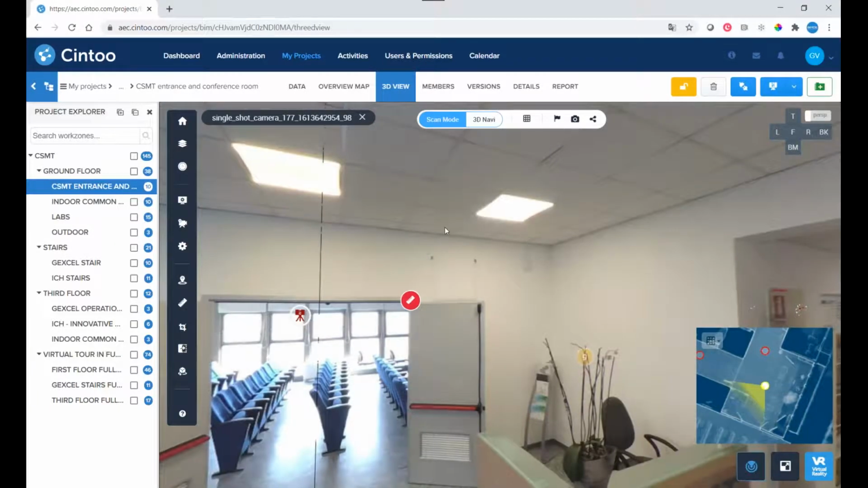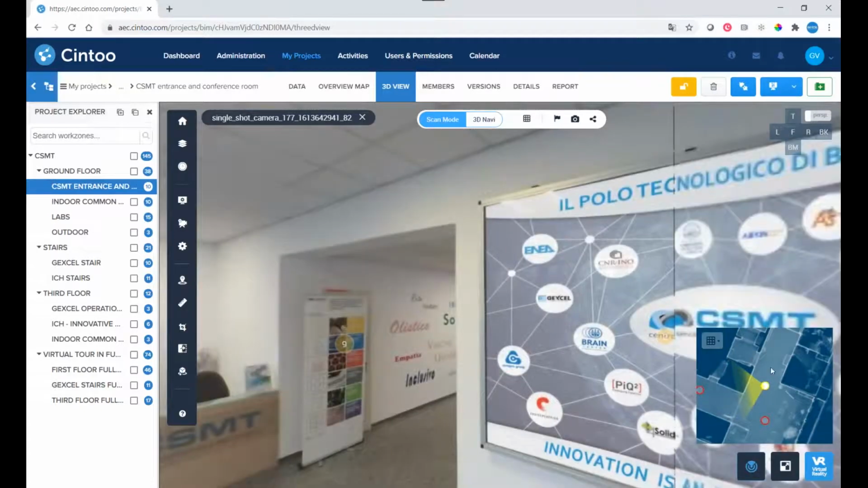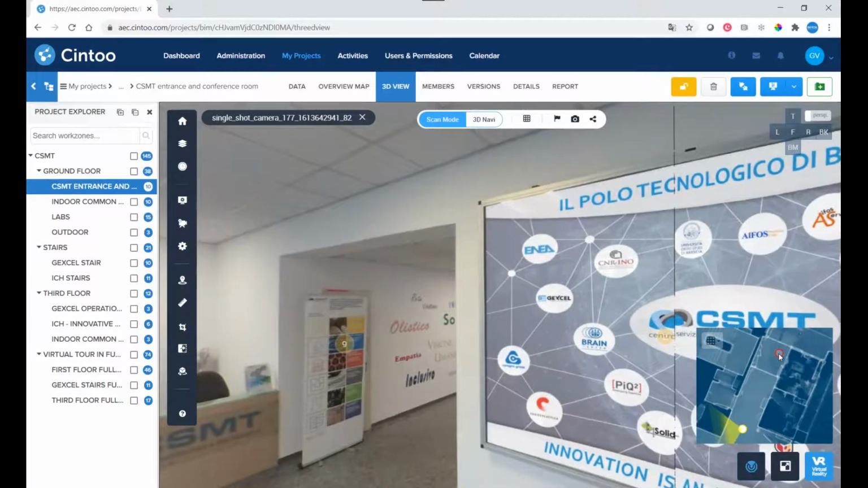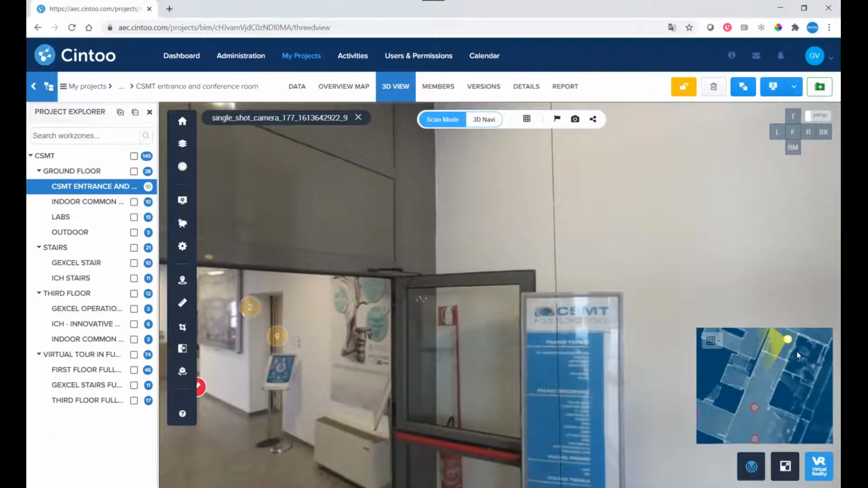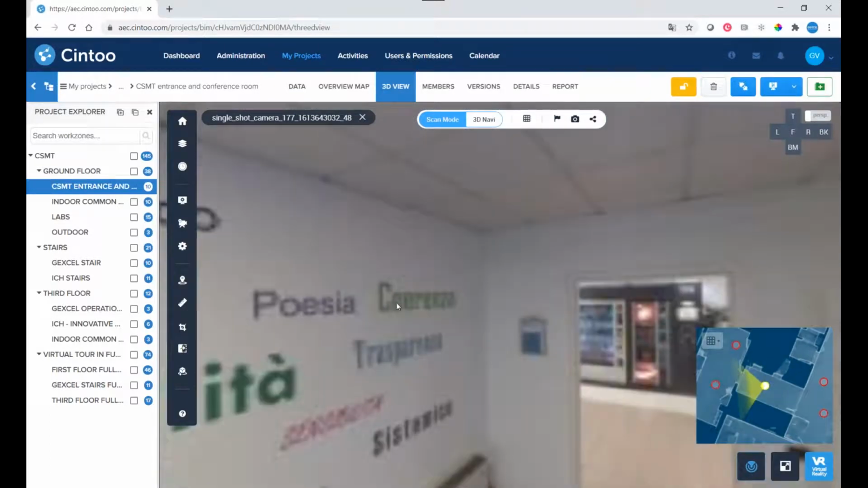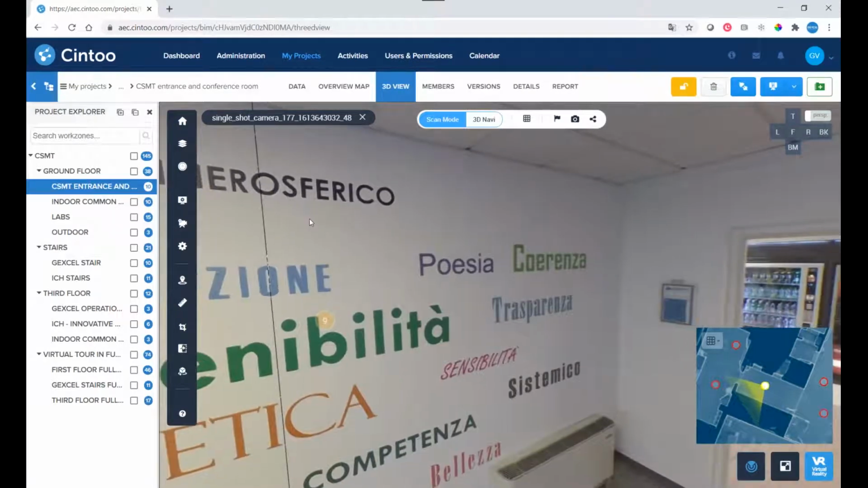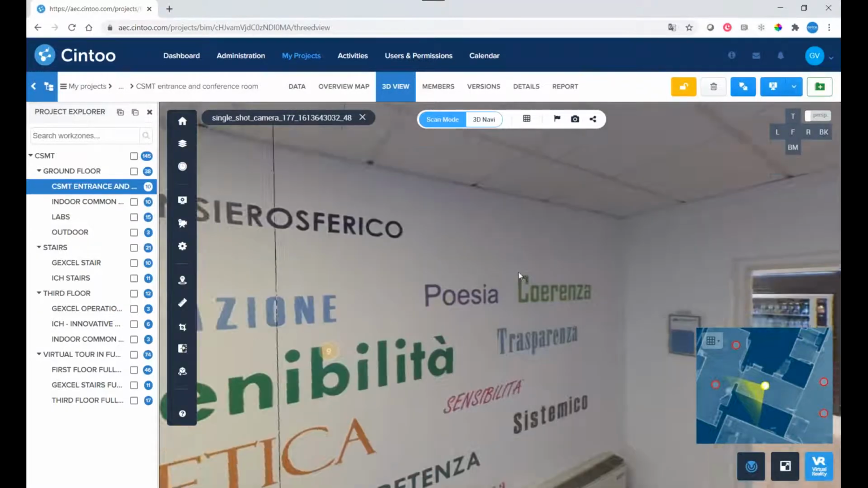The very nice thing is that we can take measurement, and let me see, we can take one together. I am just jumping from one picture to the other in order to show you how easy it is moving inside the 3D project.